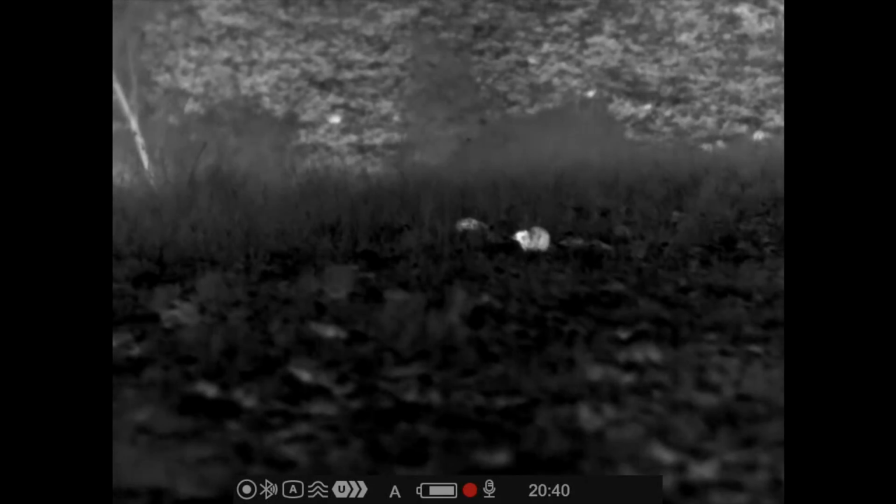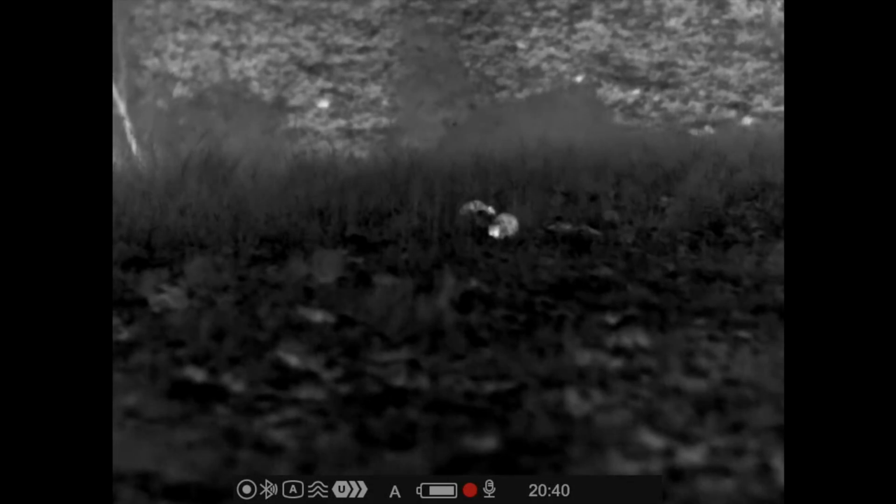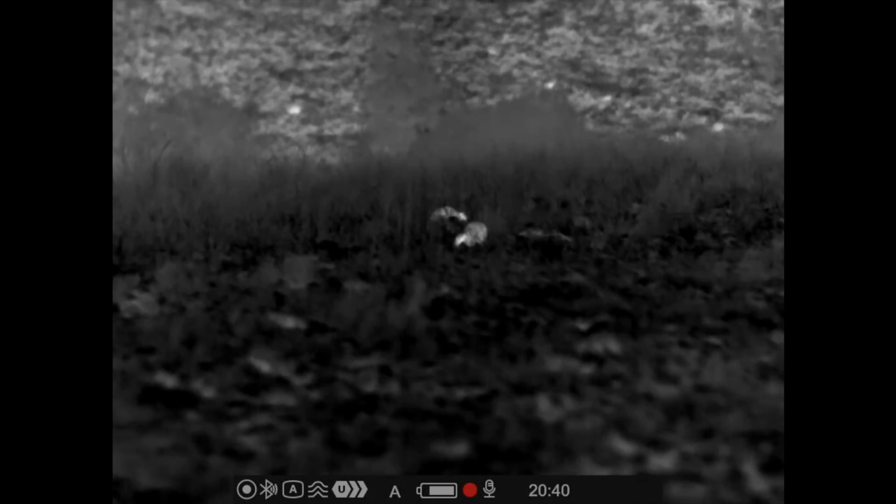Looking at cattle here at 1500 and even out to 2000 yards away, you can clearly see them in the clearing there down in the valley. Looking at a couple of bandicoots now, as you can see, even some of their heat signature disappears once they're in thicker grass, but you can still clearly see everything. The image quality in general on this is really great.